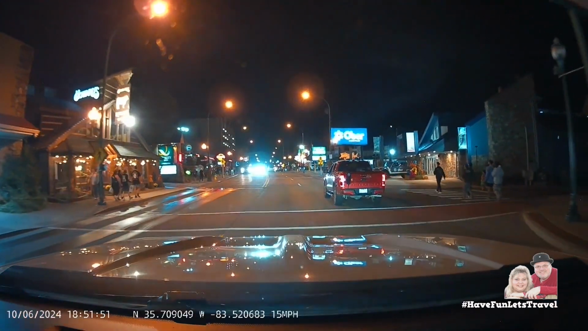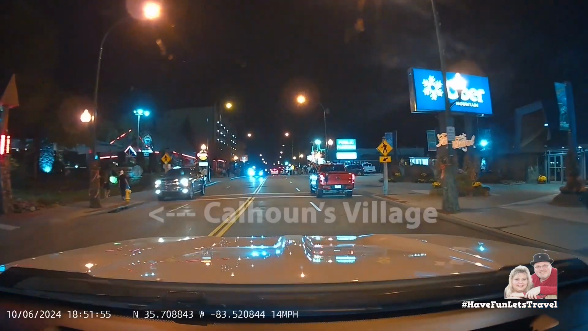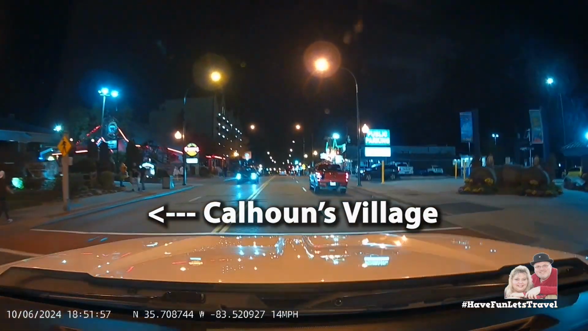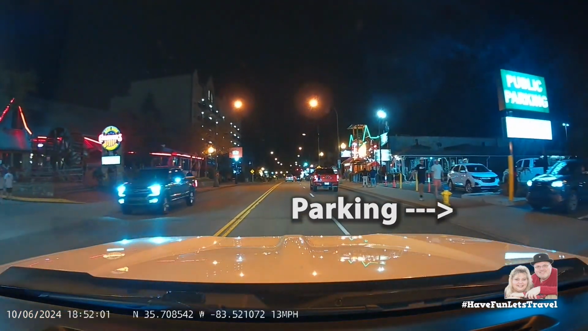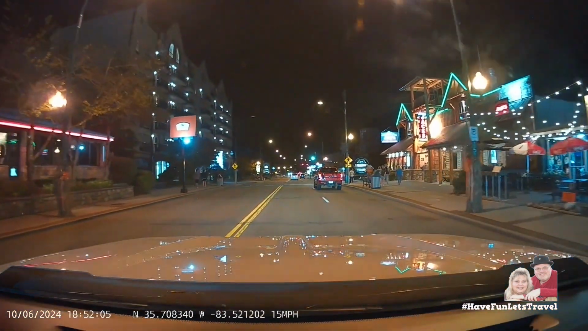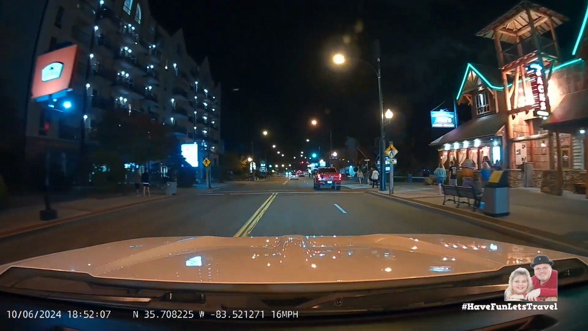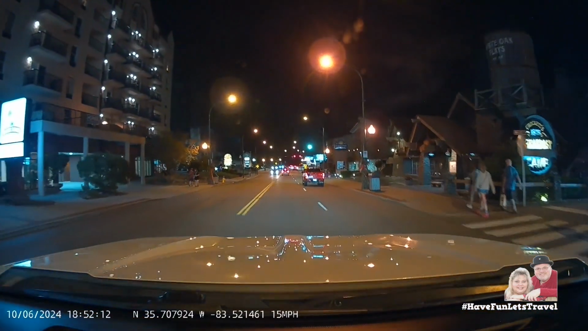Over Mountain was on the top of our list, but we just ran out of time, so it's our #1 thing on the list for our next visit. Now check this out. I always prefer cooking on cast iron, so this huge cast iron skillet at Crockett's Breakfast Camp kept calling my name.